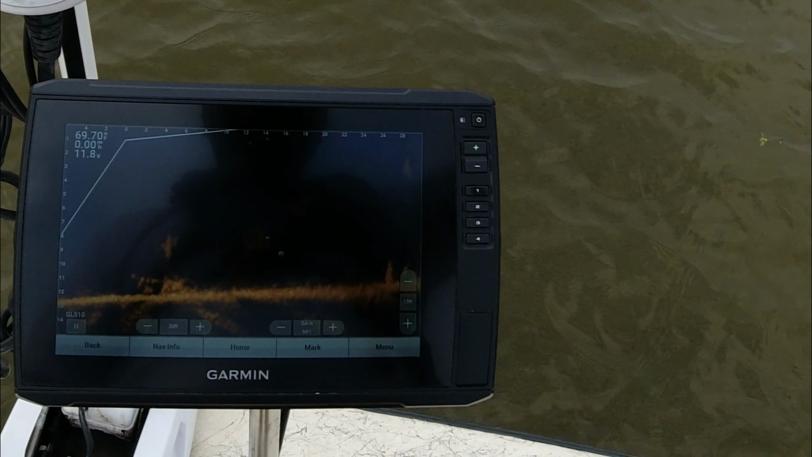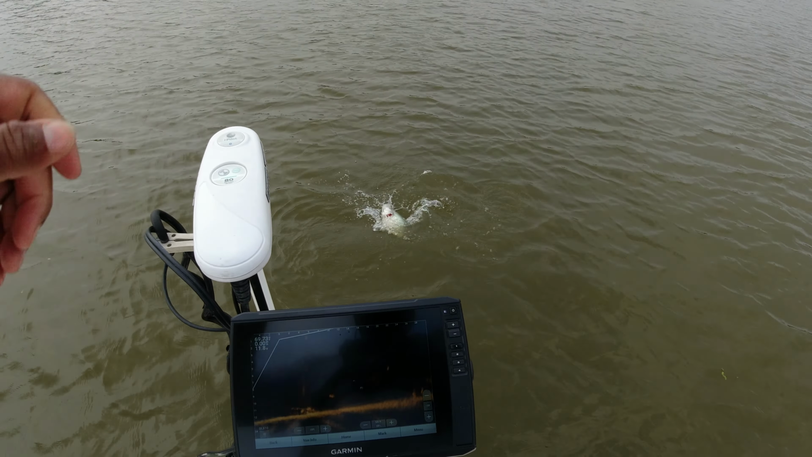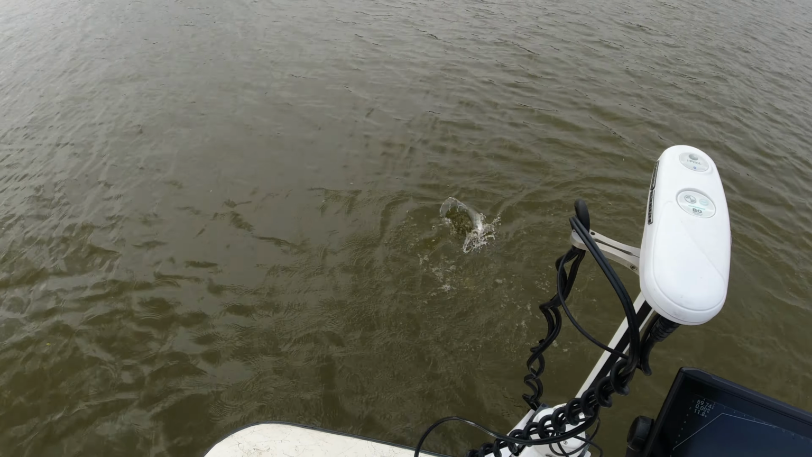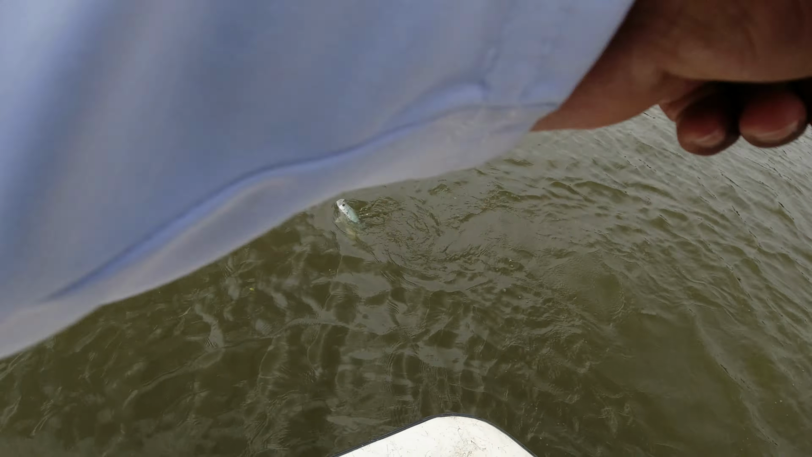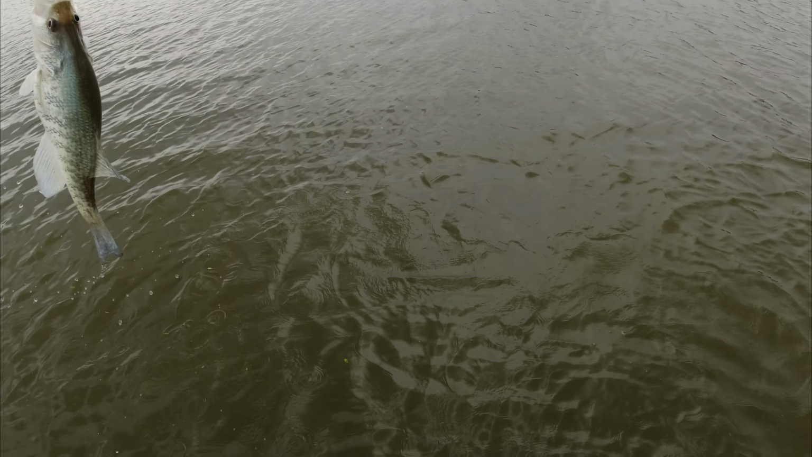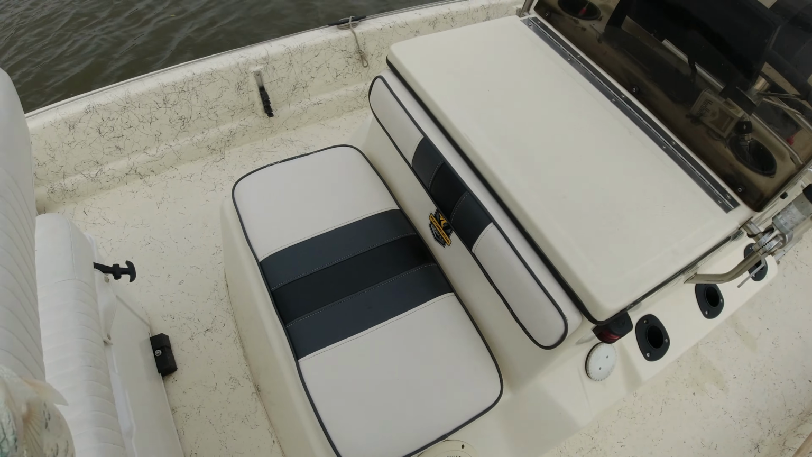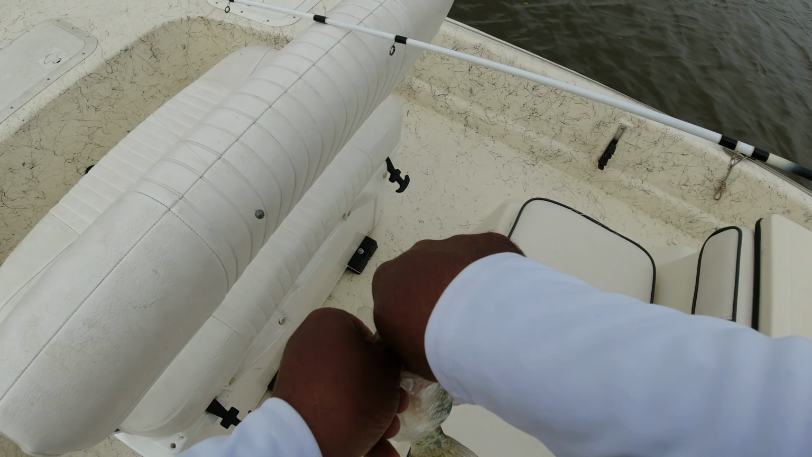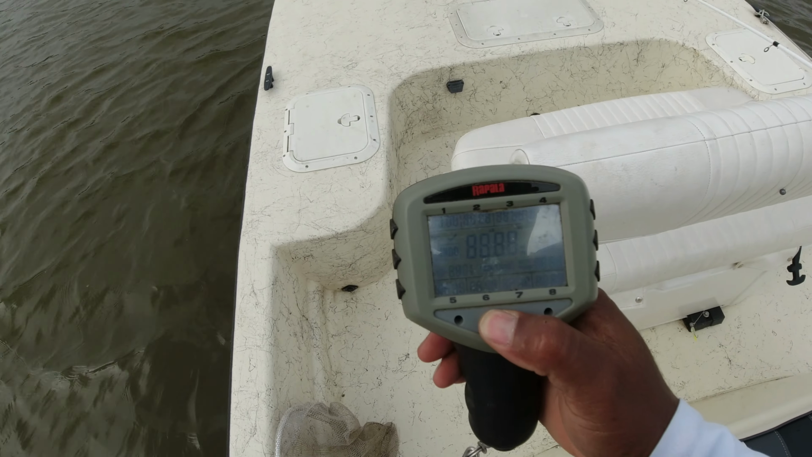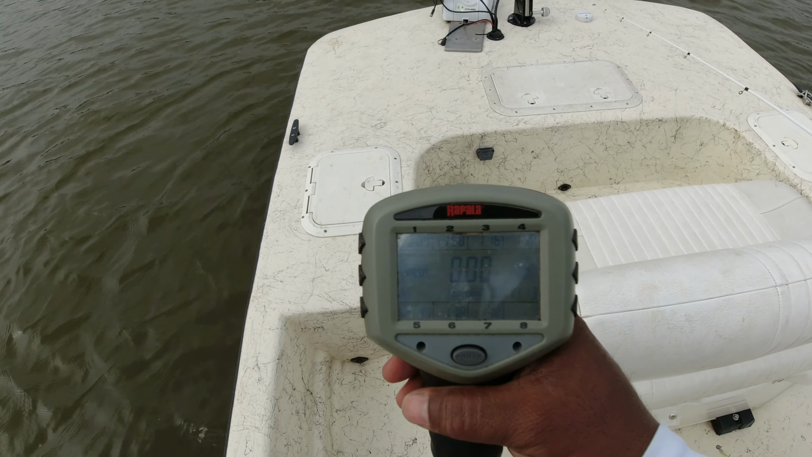And just like that, that's our first crappie of the day, and it's just a good one. Yes sir. Swing them in, Denali. Let's get a quick weight. Probably 1 3/4, 2 pounds, somewhere in that neighborhood. Scale zeroed.